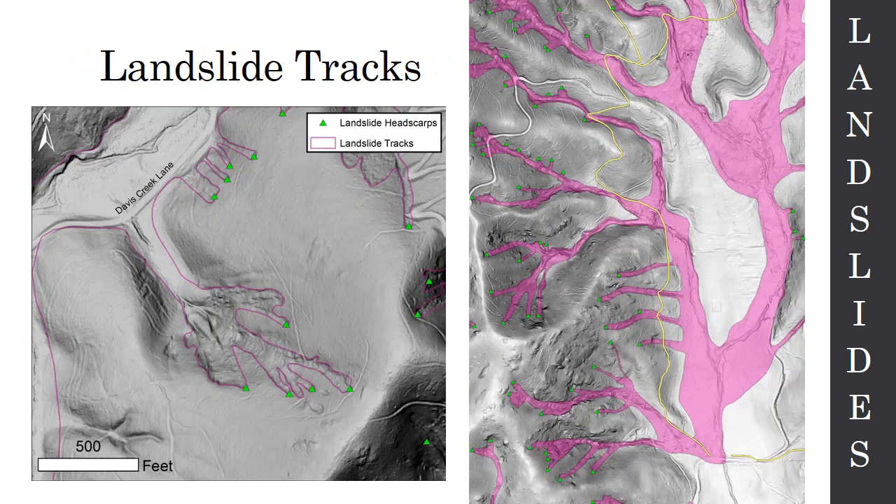So we also use the LIDAR to outline the debris flow tracks, landslide tracks, and that's what all this pink stuff is that you see in those slides. So we basically draw polygons. So the green dots there are landslide headscarps, and these outlined areas are the tracks of debris flows.